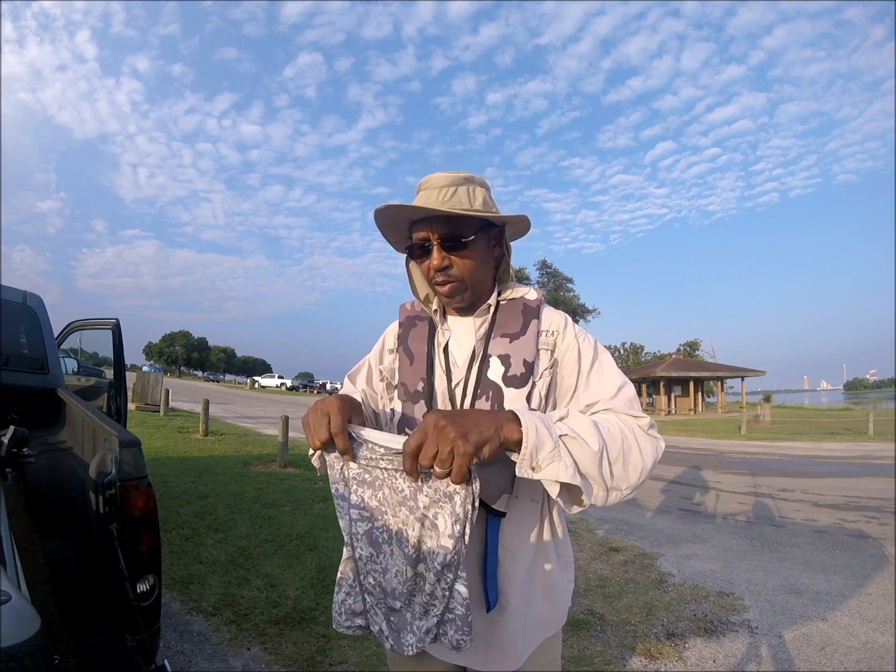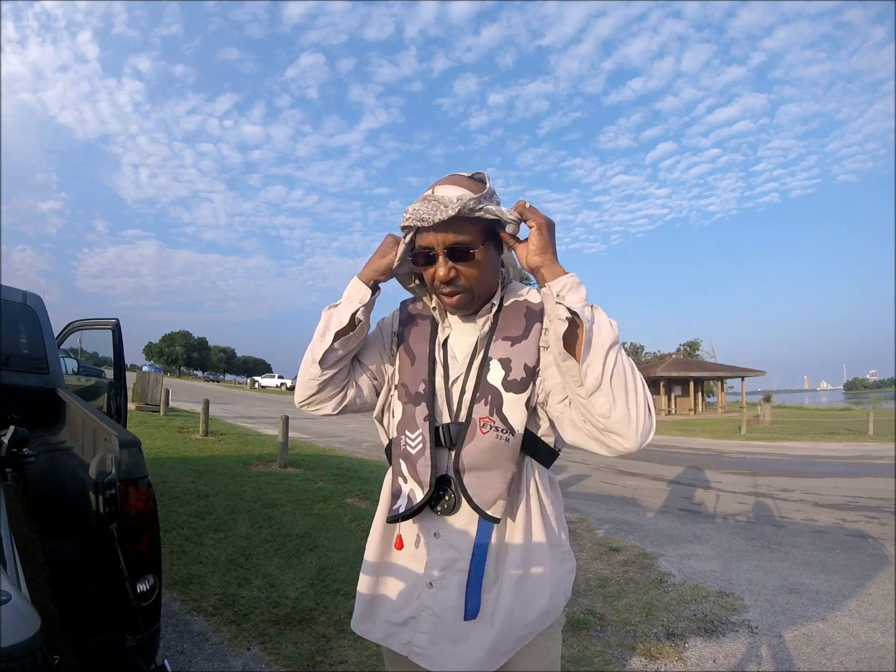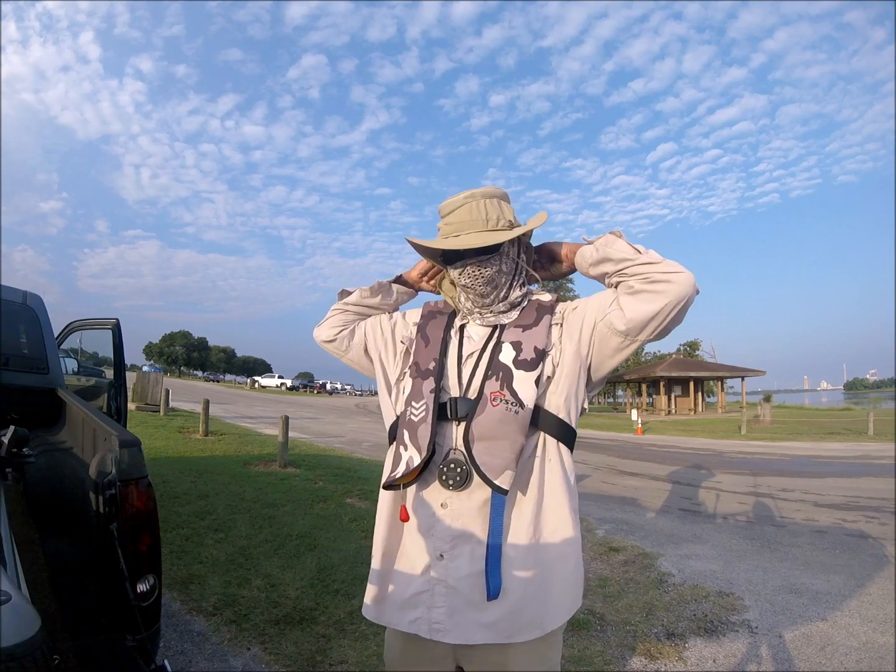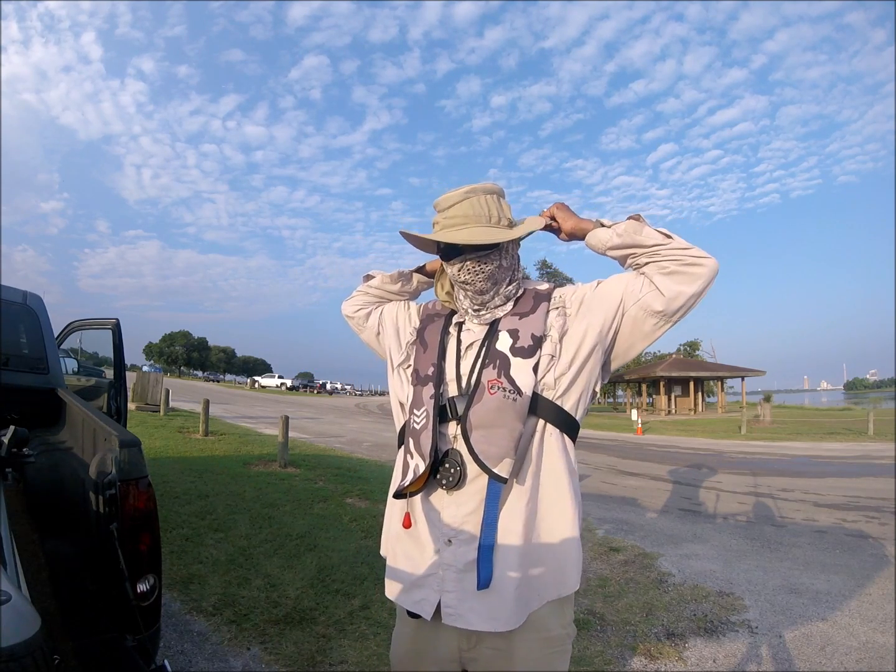I had to work on it a little bit last night as far as getting everything back the way it should be. With my batteries, I had to work on my battery boxes last night.